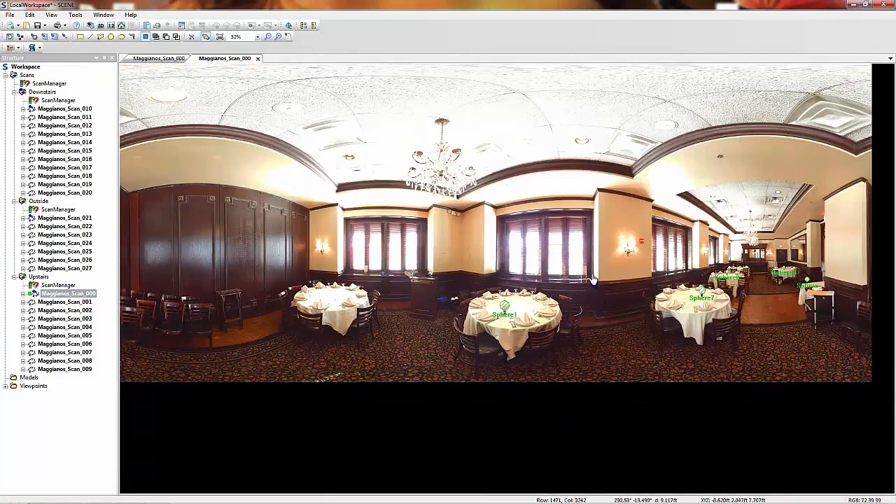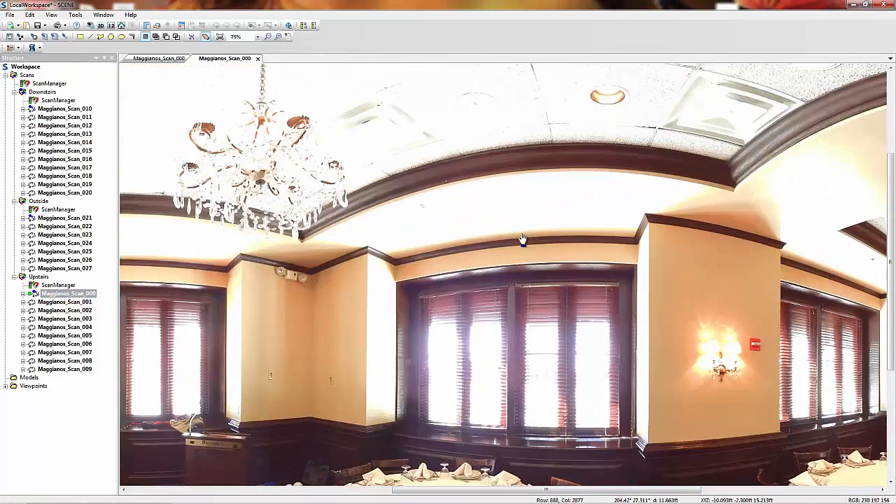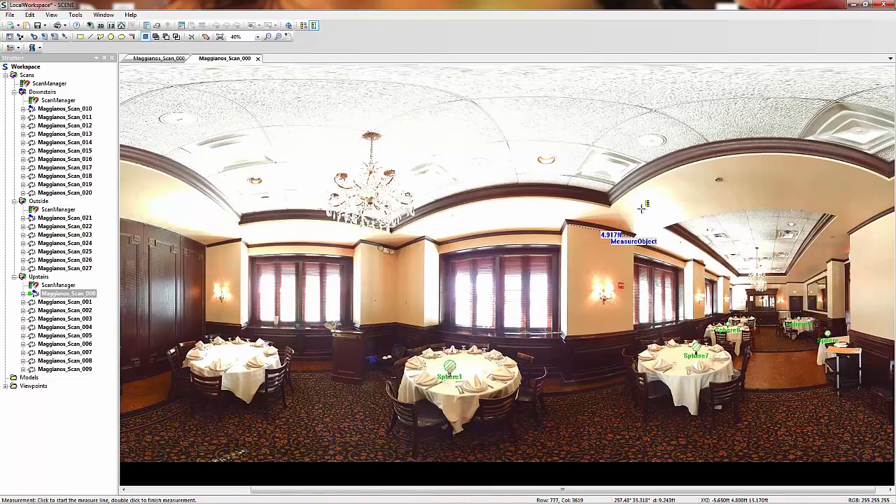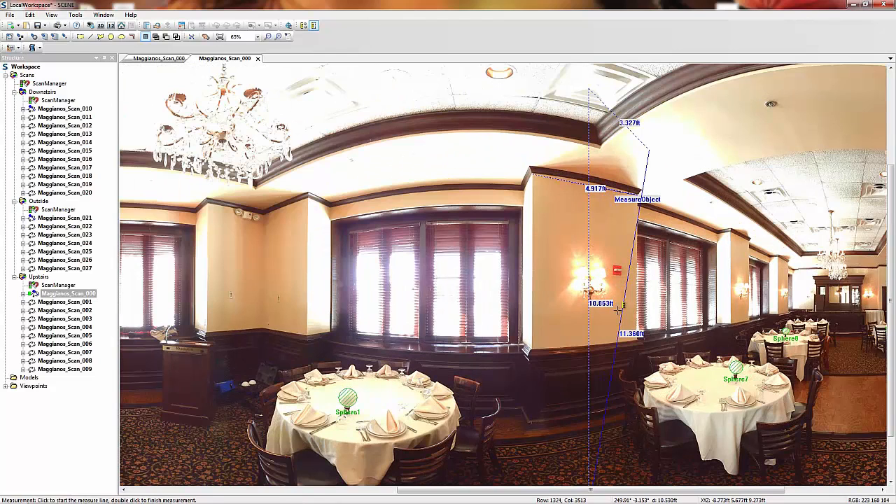We can also switch to a planar view, which takes the 3D data and unrolls it to see all of the space at once. Even though this looks like a photograph, every pixel in this image is a point in 3D space that I can use to take measurements. When measuring from the floor to the ceiling, I can break down the measurement into its components to get a true vertical distance.